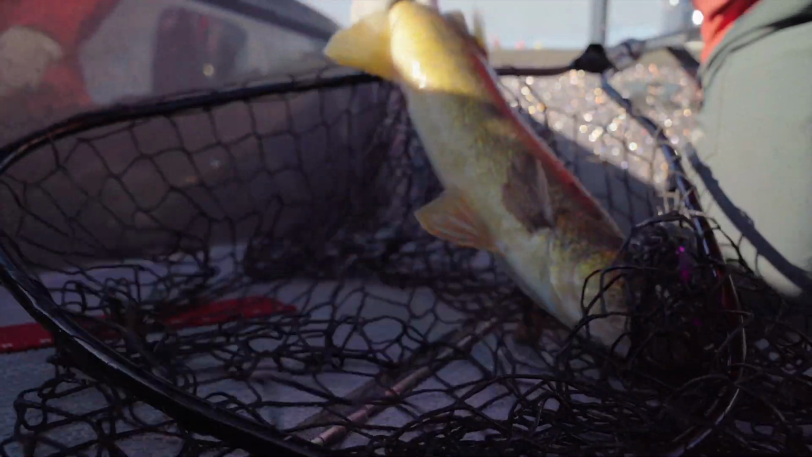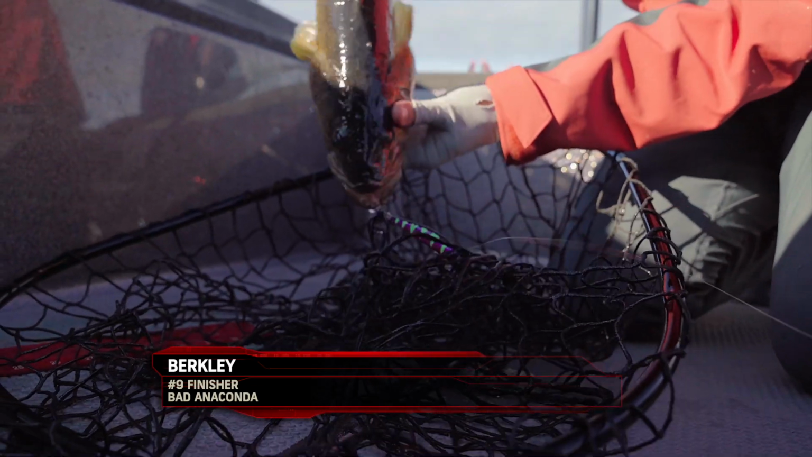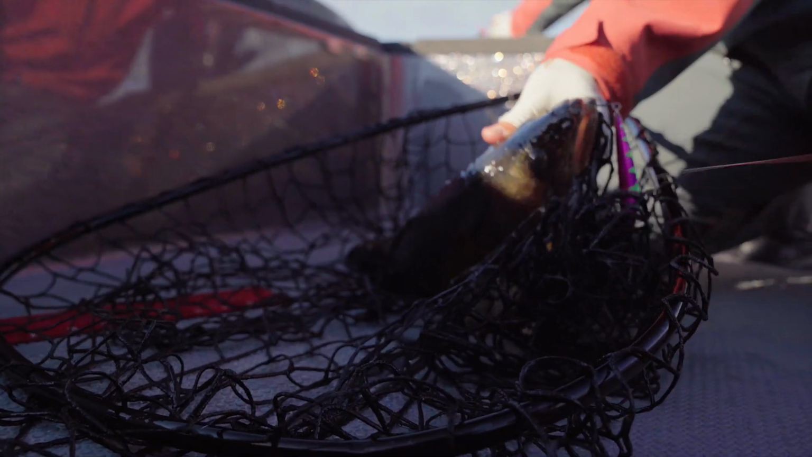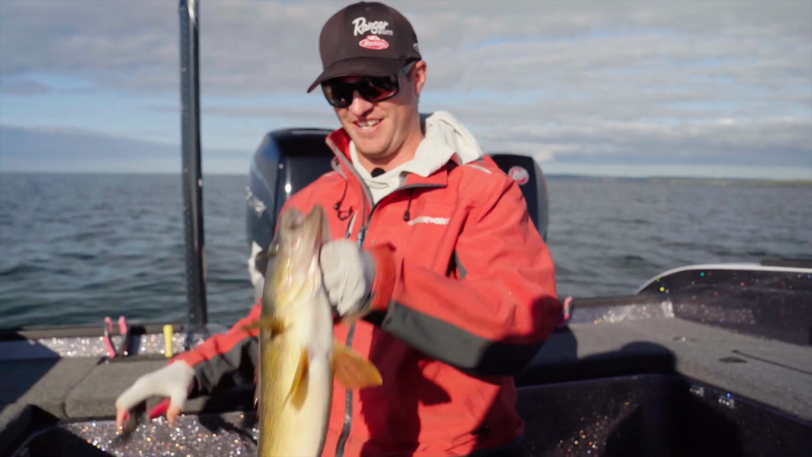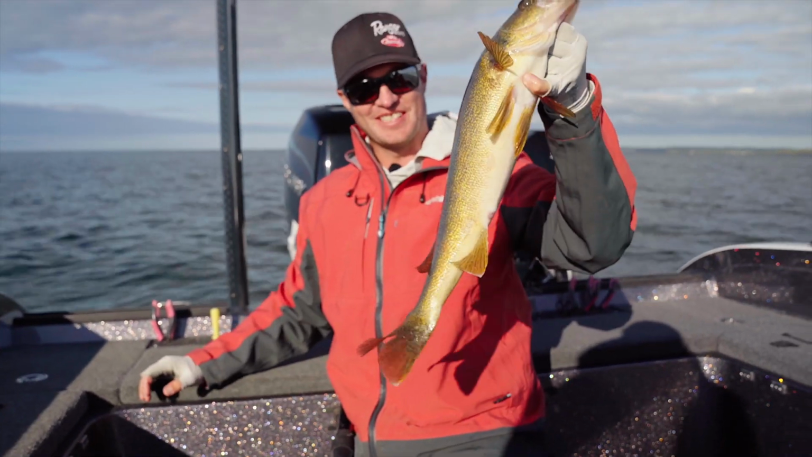There we go. Not a bad fish there. Almost every fish is right there on the front of the mouth. There we go. Not the fattest one, but definitely a fun one.